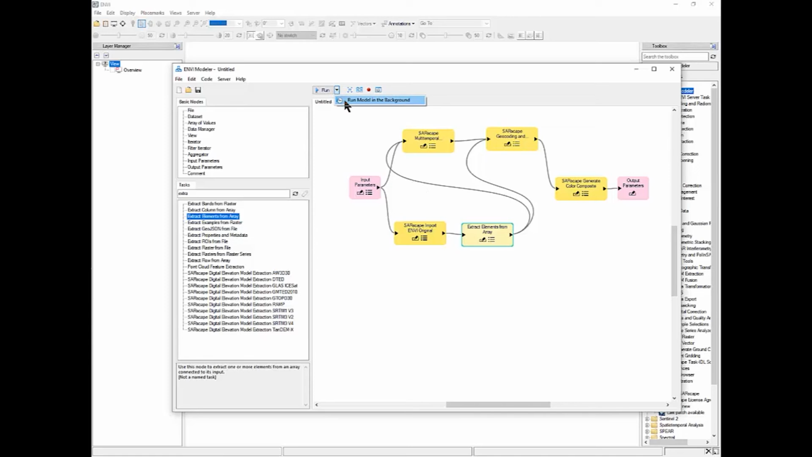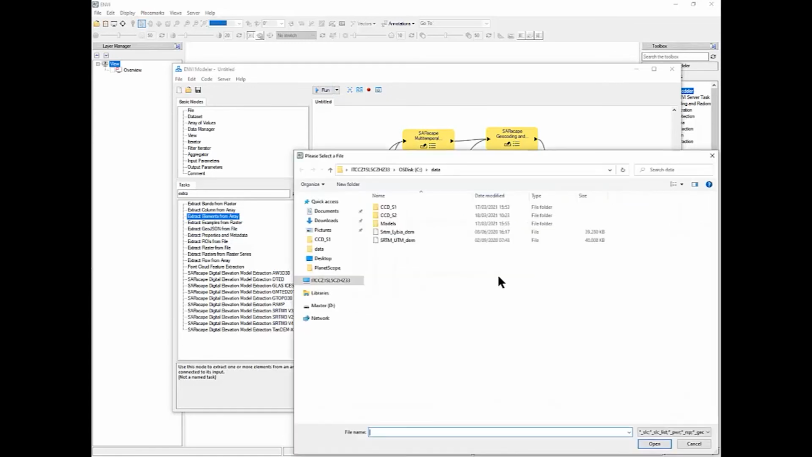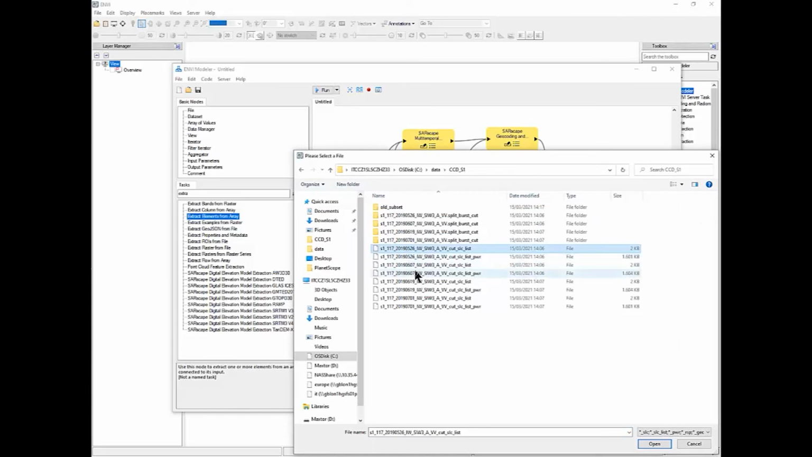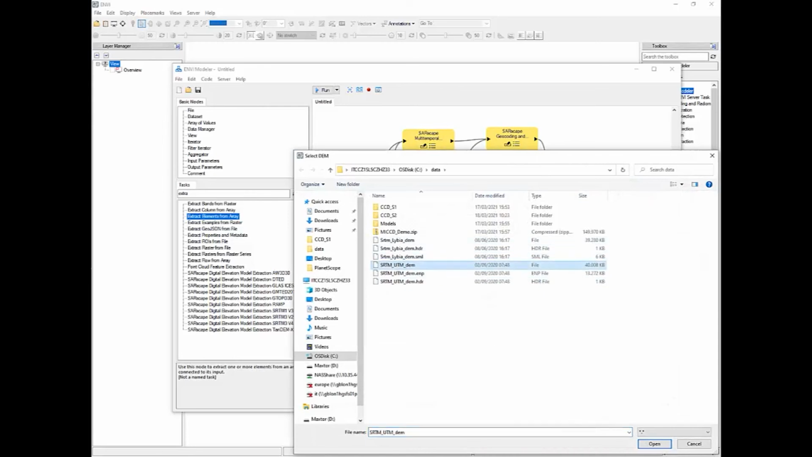Since we want to run it inside our ENVI server, we use this arrow and then run model in the background. Then we select the input files and the input Sentinel-1 product 4, generating 3 coherence layers that then will be merged to generate the color composite finally. And then the digital elevation model.